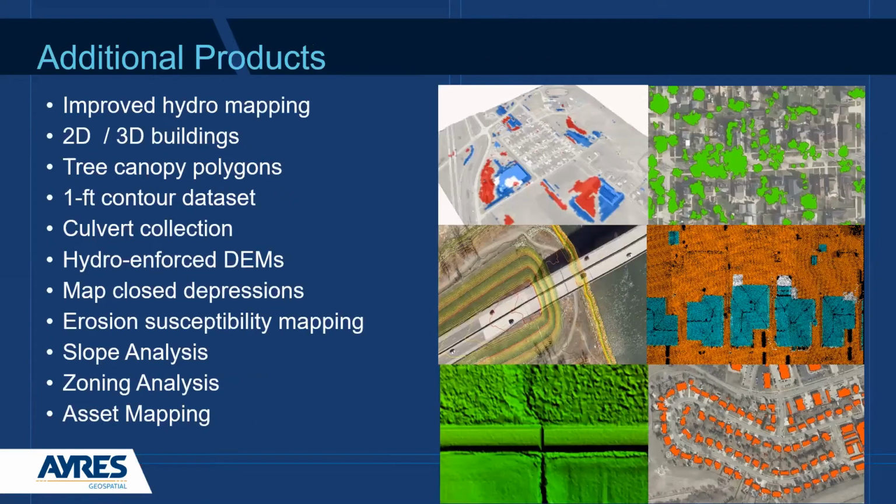Here at Ayres, we produce a lot of other data sets in order to help our clients utilize this data a little more easily. We have the processing power to do that. Many times we're looking at trying to have improved hydro mapping, and that we're going to cover at the end of this presentation. We're using it to map 2D buildings, even 3D buildings when we've got high enough density. We're mapping our tree canopy polygons to understand green infrastructure in a community.